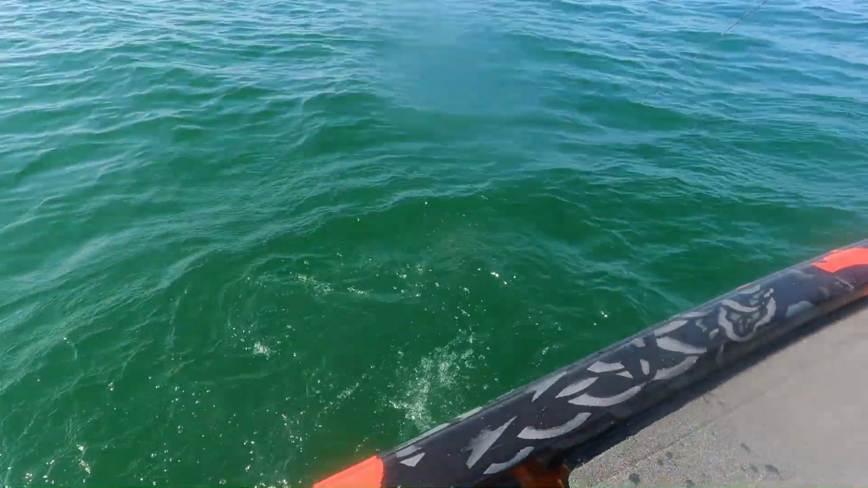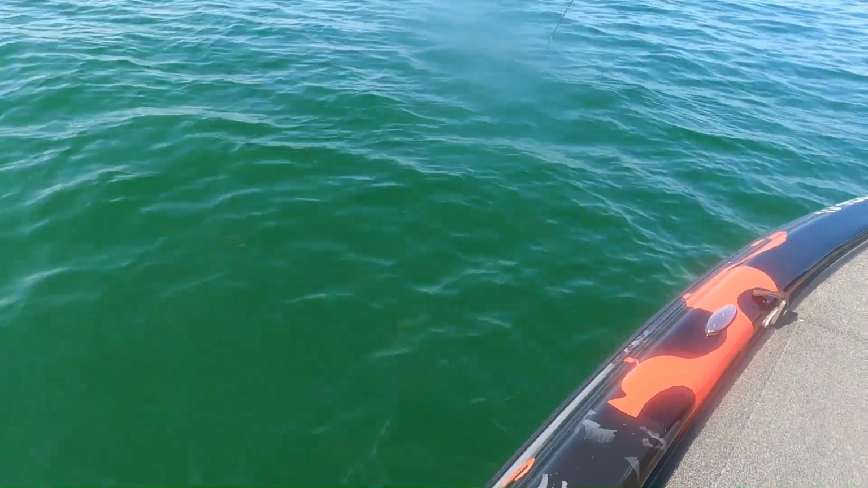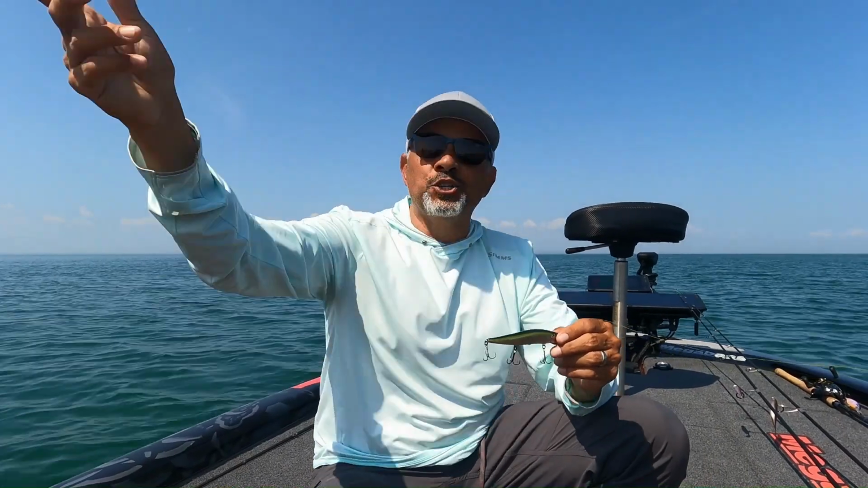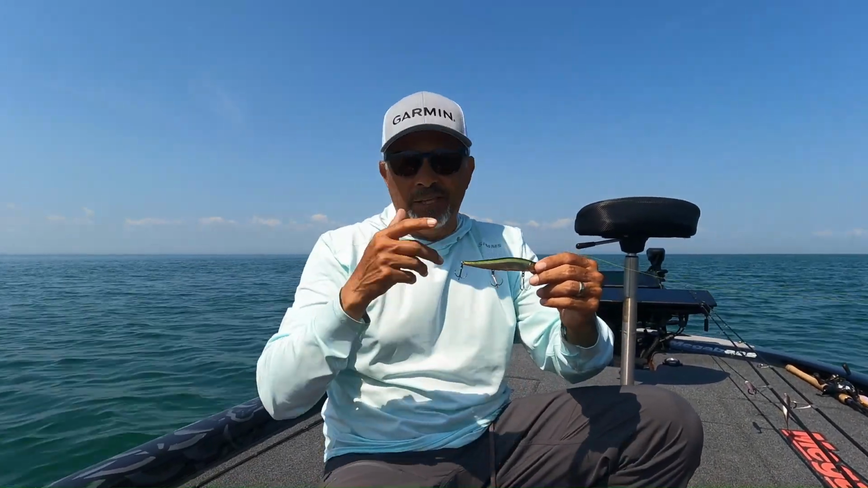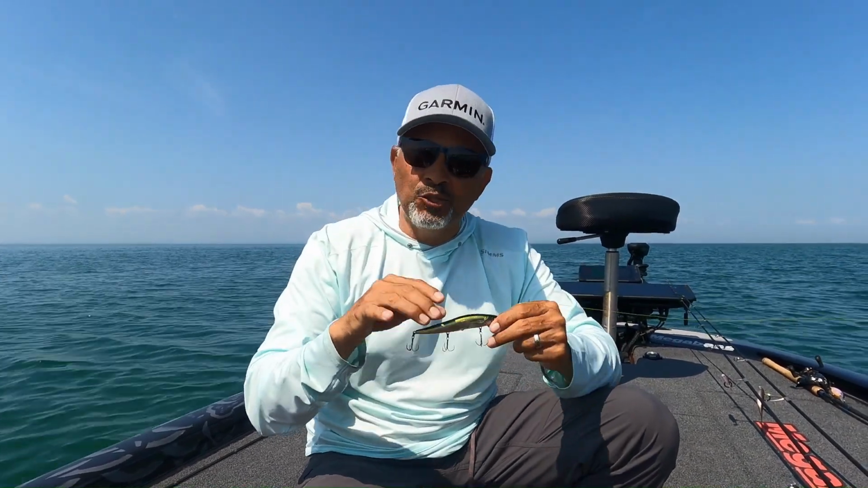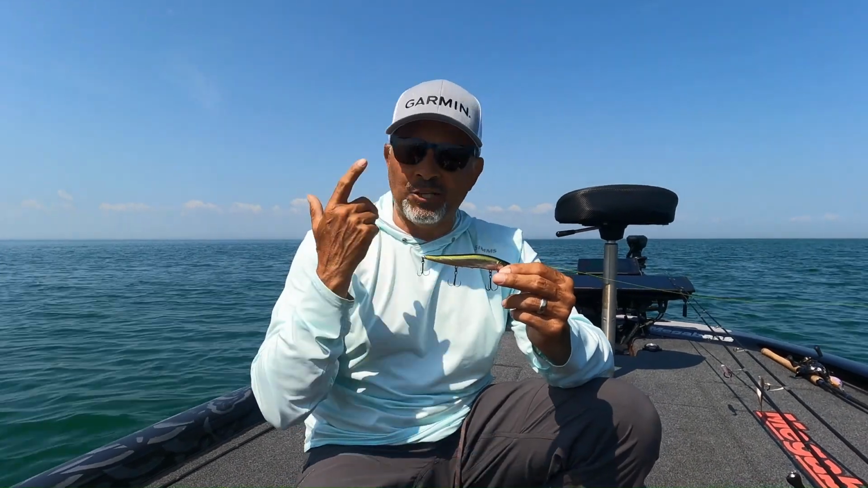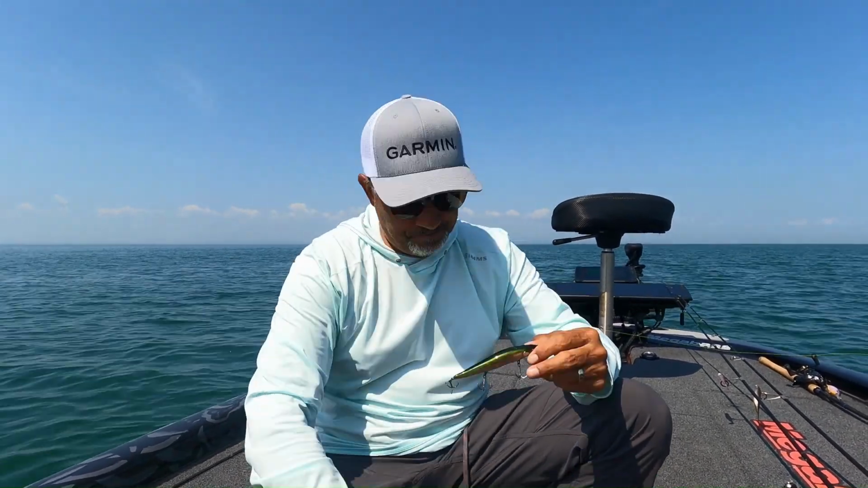Now I'm in that zone. Now I can start giving it those little subtle twitches, and the fish will come up and eat it. So very key, past the fish, bring it down to the fish, and then start working it. Awesome bait, play around with it. A lot of guys do it down south, but I don't see a lot of guys doing it up north. It is a great bait, catches a lot of fish and big ones.